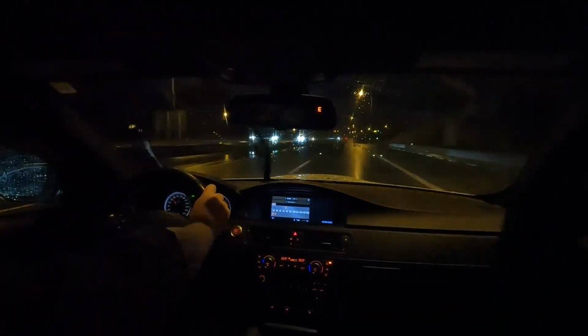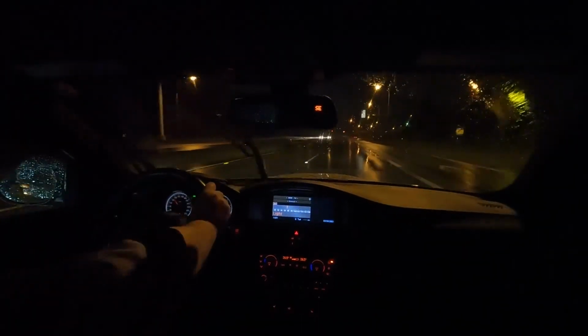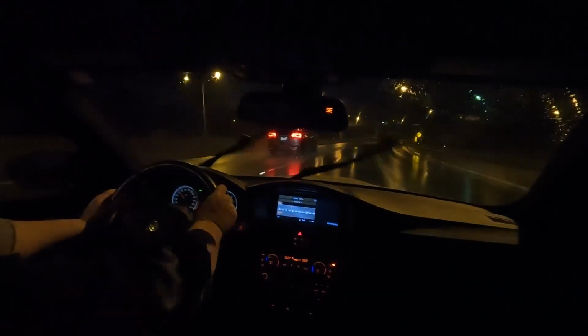And if I was to say what it would feel like to drive if you haven't driven one of these, it's probably the base 911 Carrera that I would say has a feel similar to this.